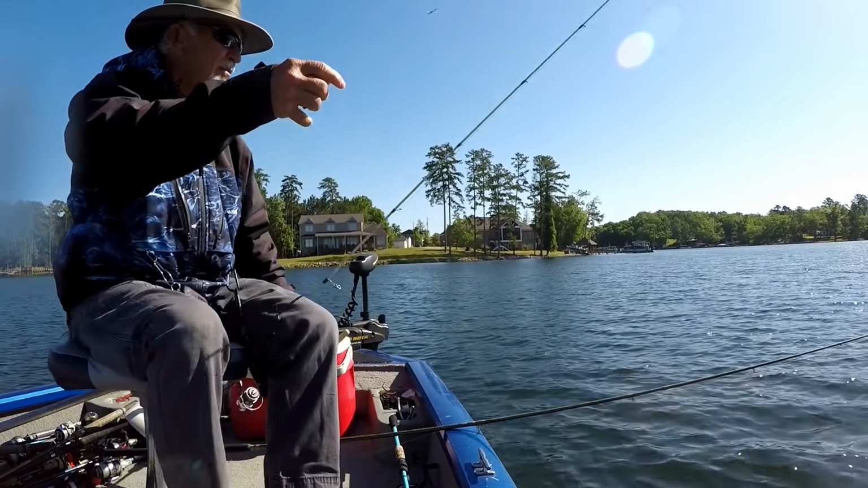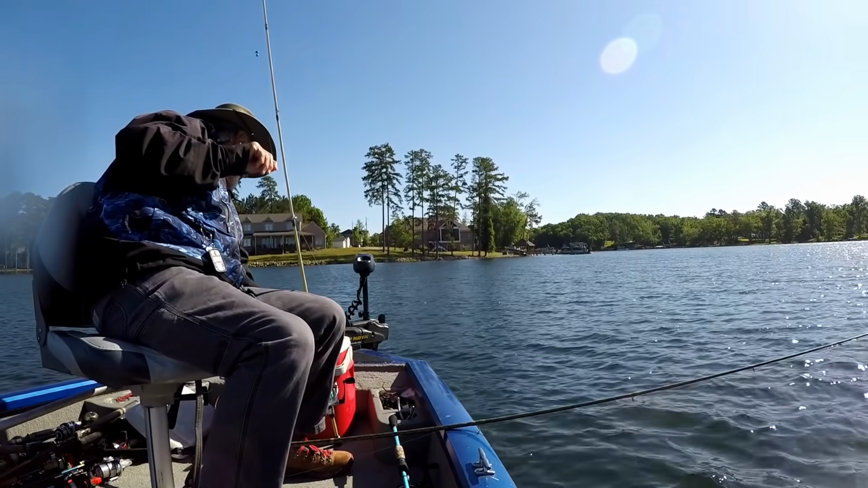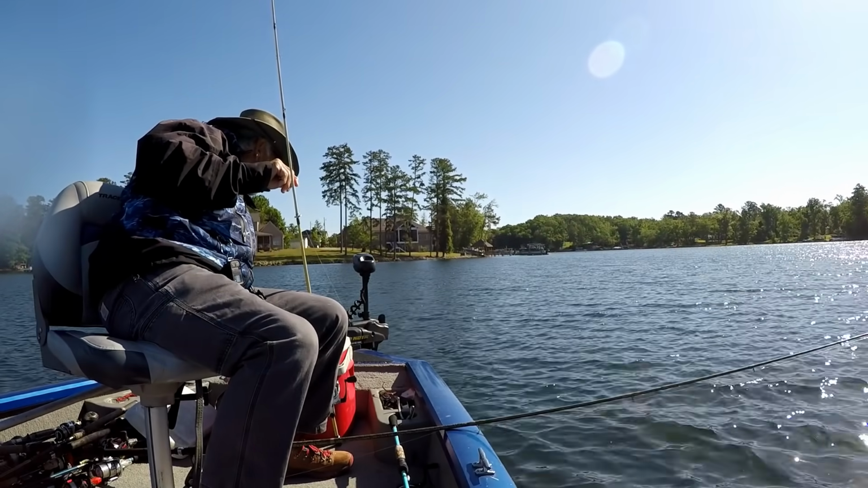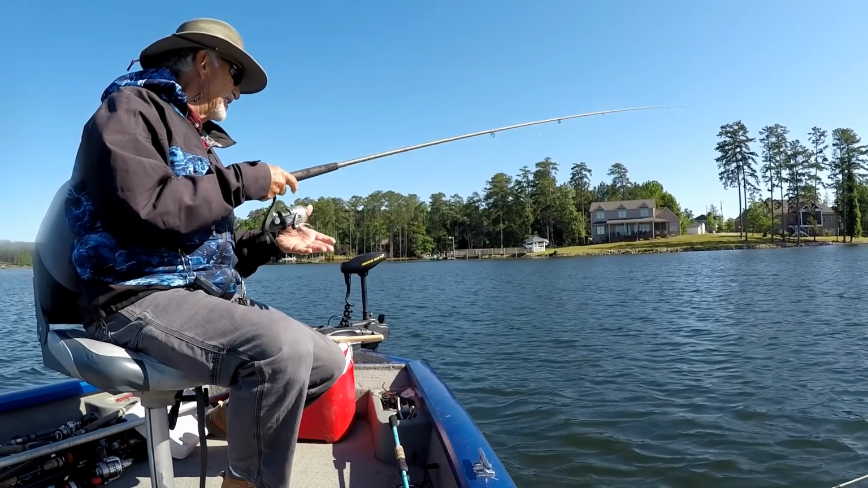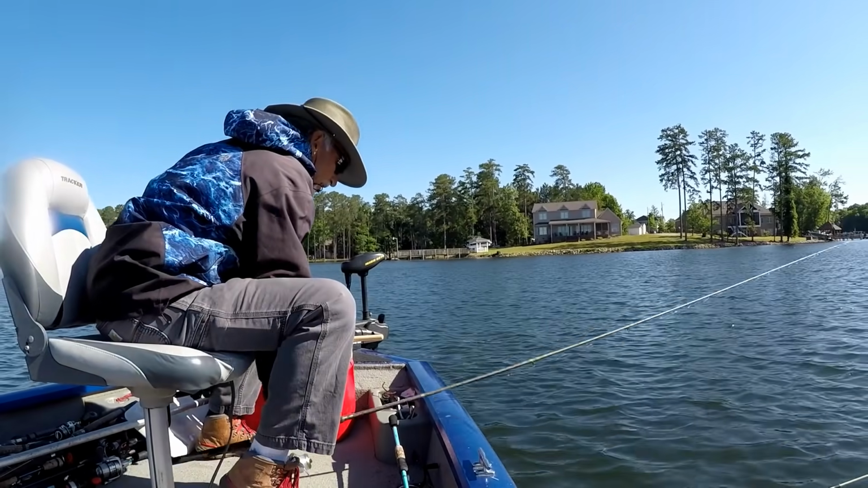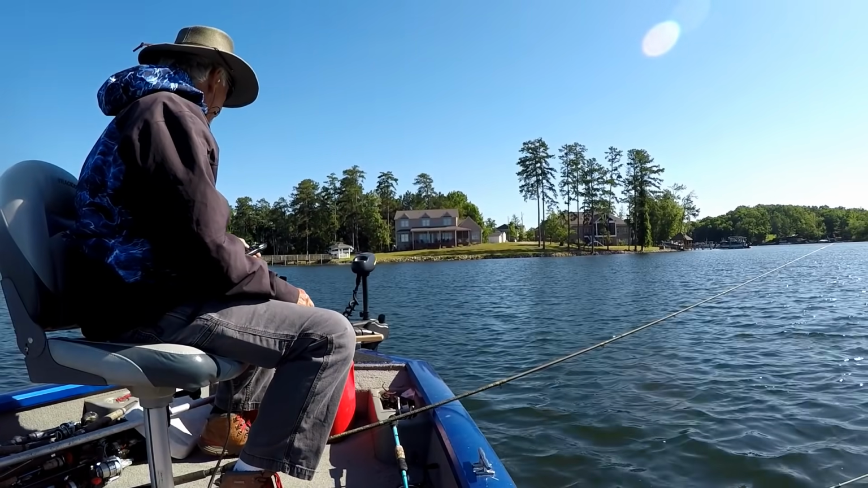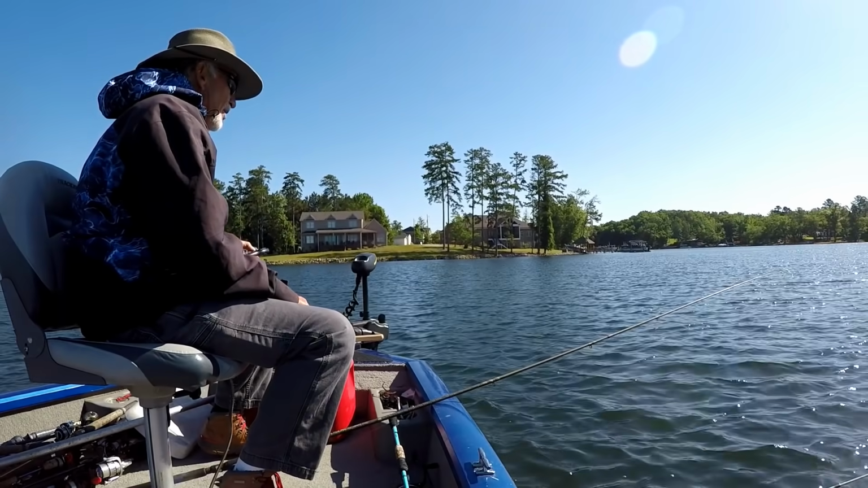Boy, it took him long enough to bite it. 15 minutes out there, couldn't get a bite and then blip, there he goes. Patience, folks. You gotta have patience. Doggone spot lock just ain't got it when it comes to crappie. You got to do it by hand. It's good to have, but there you go.